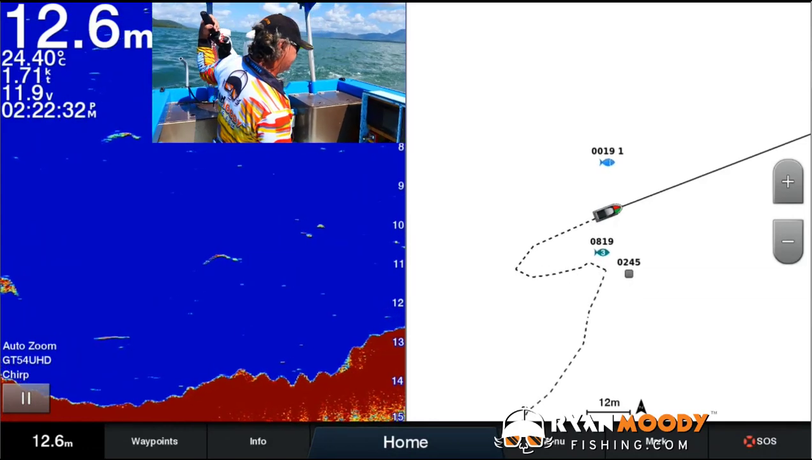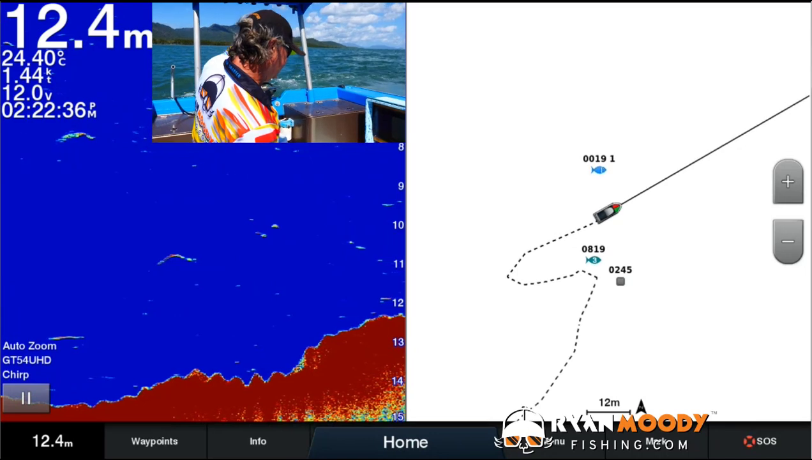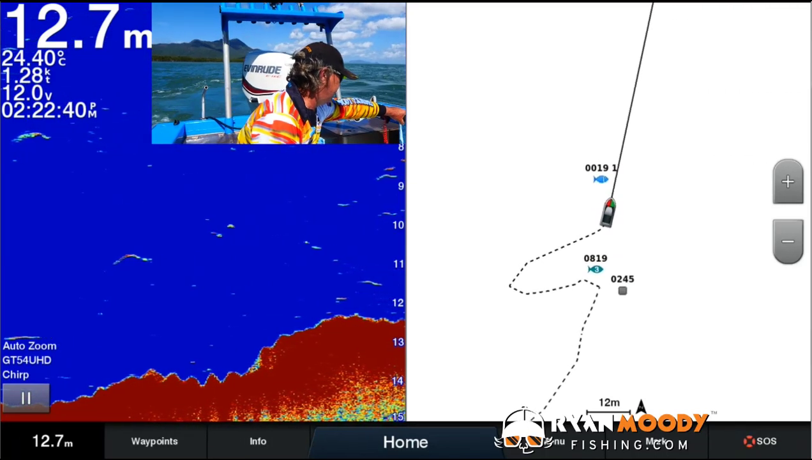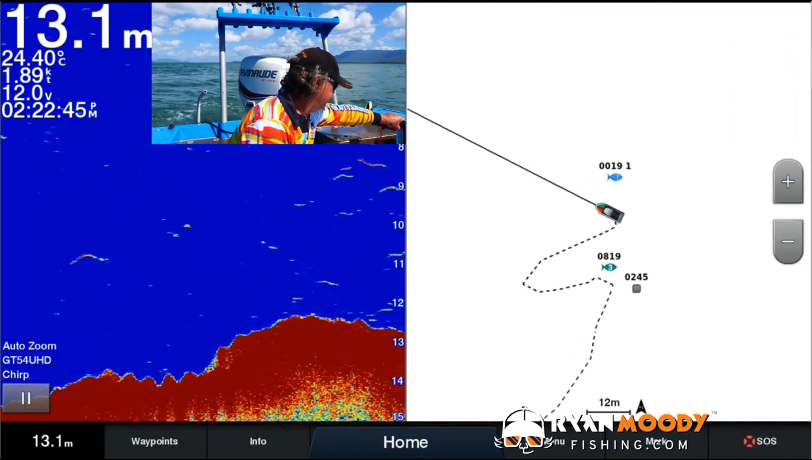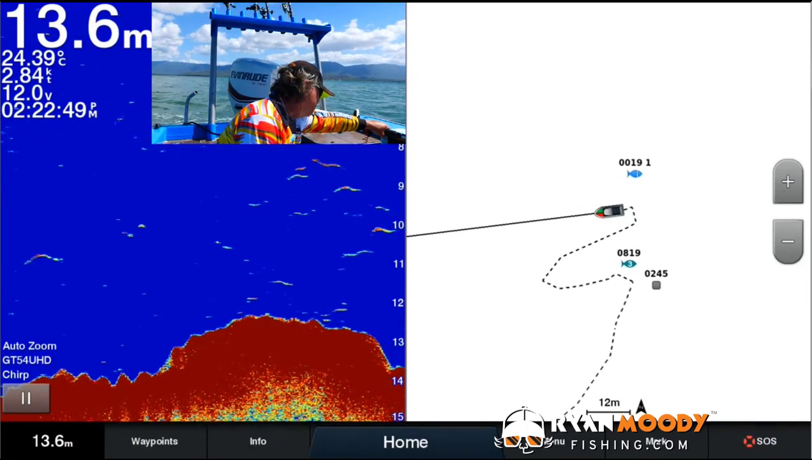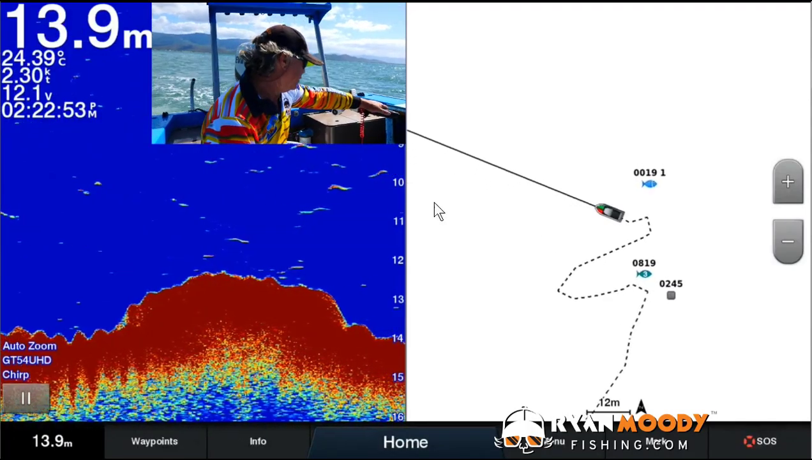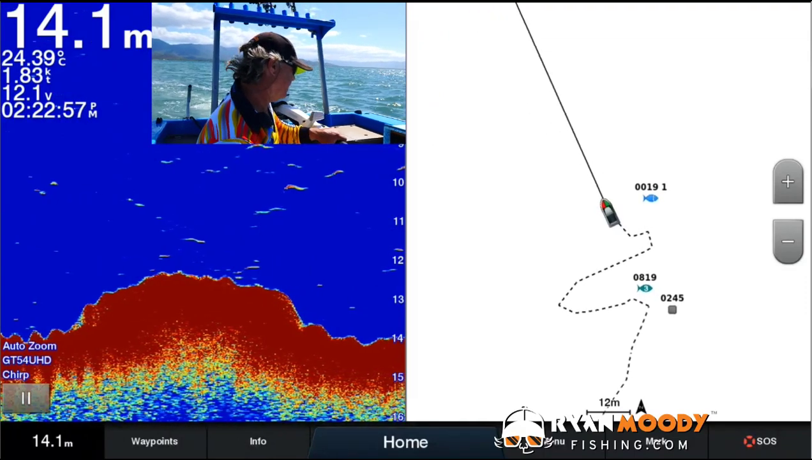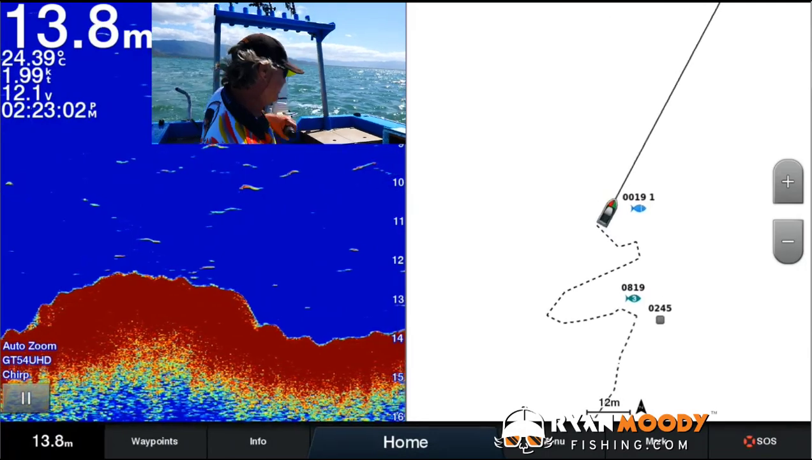Back up the ledge again. Not a lot happening there today. Zigzag off it again. A few small particles and bits and pieces mid-water there, but they're nothing substantial. Very small echoes. Come back up the ledge.